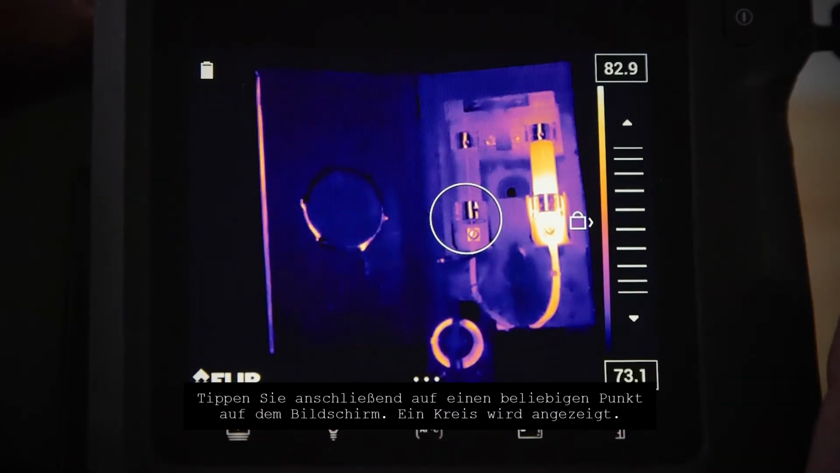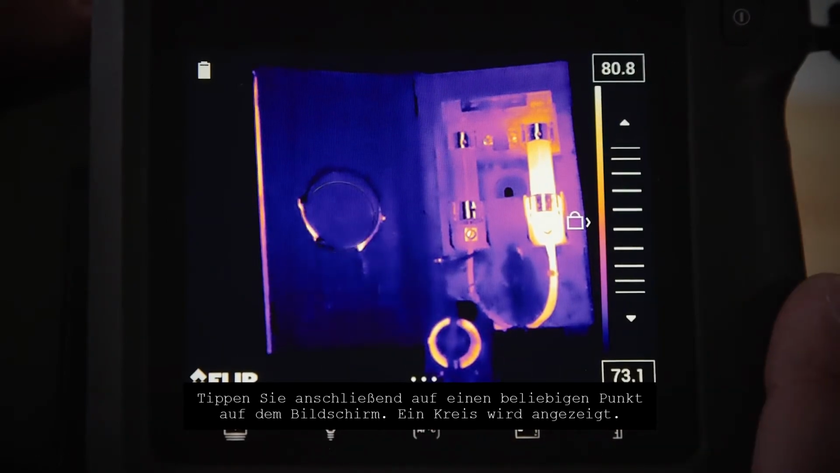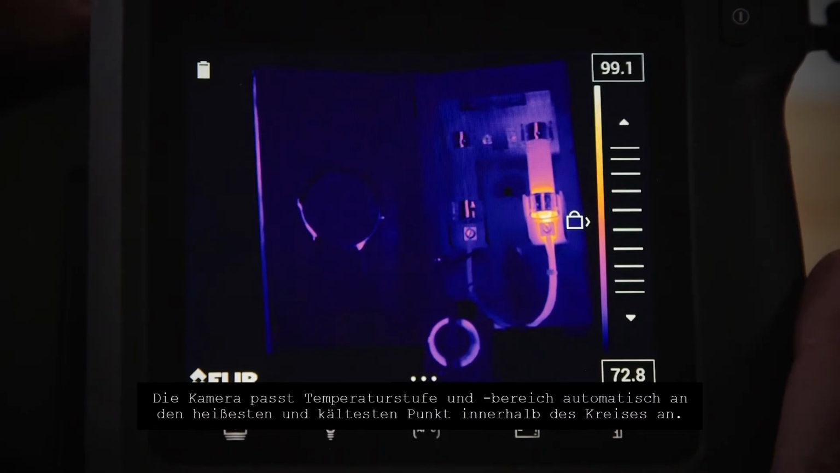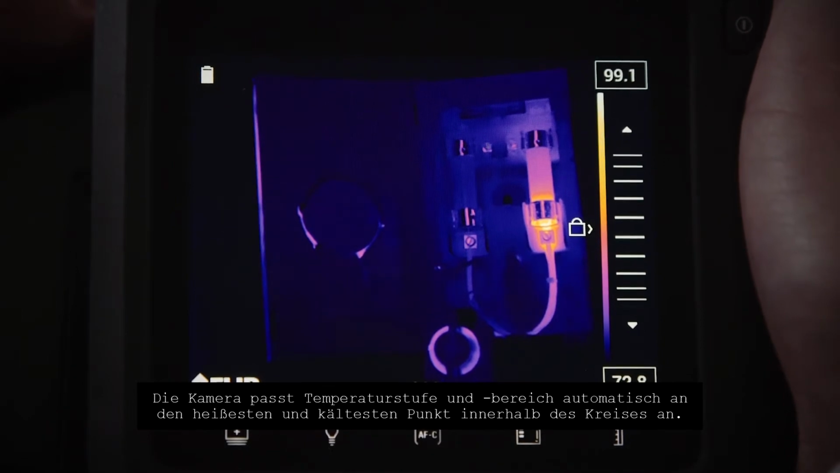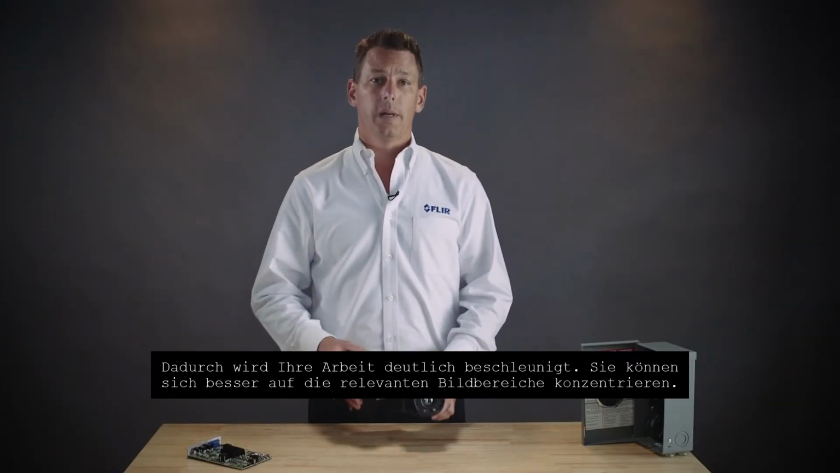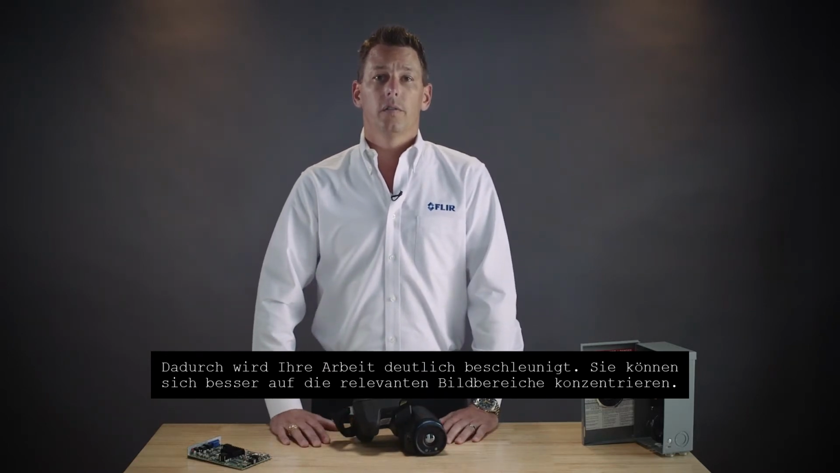Once you've done that, simply tap anywhere on the screen and you'll see about a dime-sized circle show up on the screen. The camera will adjust the temperature level and span to the hottest and the coldest scene inside that circle. This will really speed up your work and make it much easier for you to focus on areas of interest.